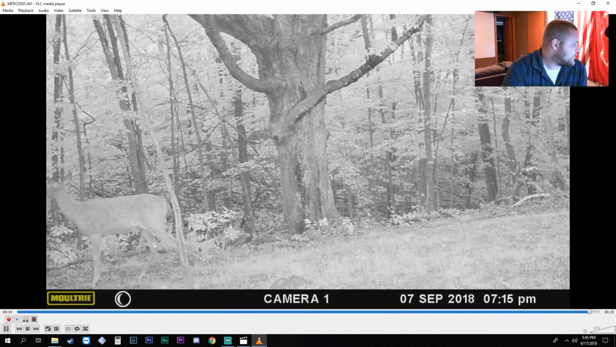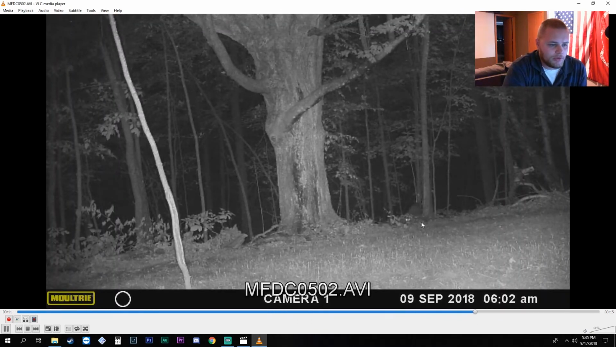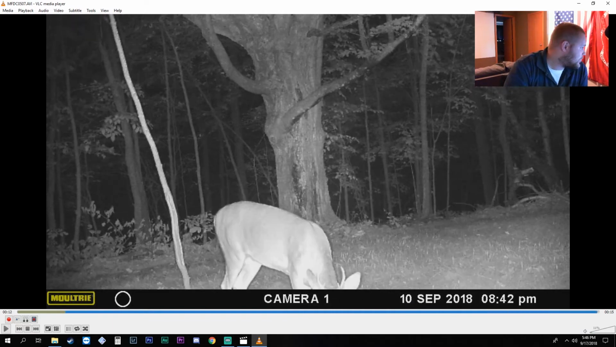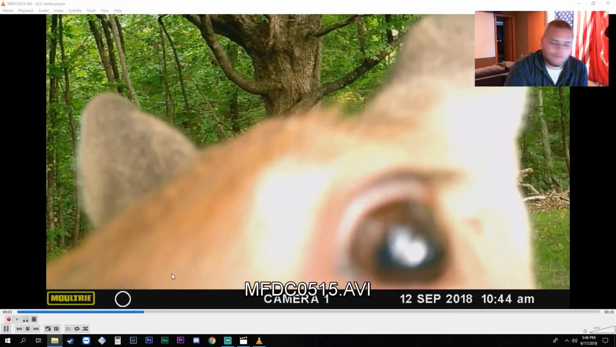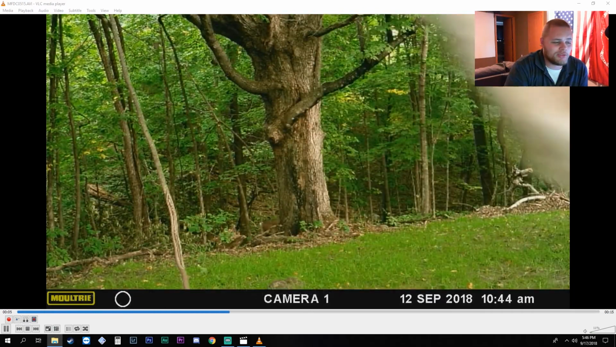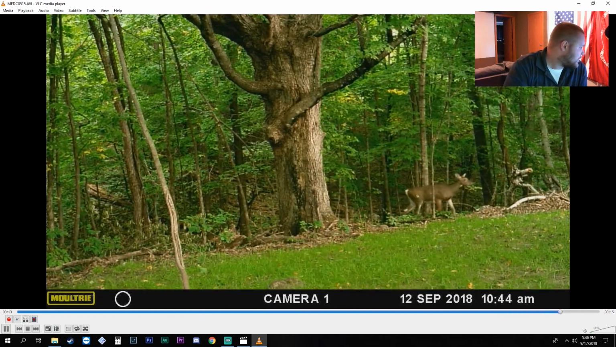Alright, we got a doe. What do we have on this one? I can't remember. Oh, raccoon, coming up and eating. Then we got this guy, a deer checking out my trail cameras this week. Very odd. They were loving it. We had a doe in the background. And then here we go.